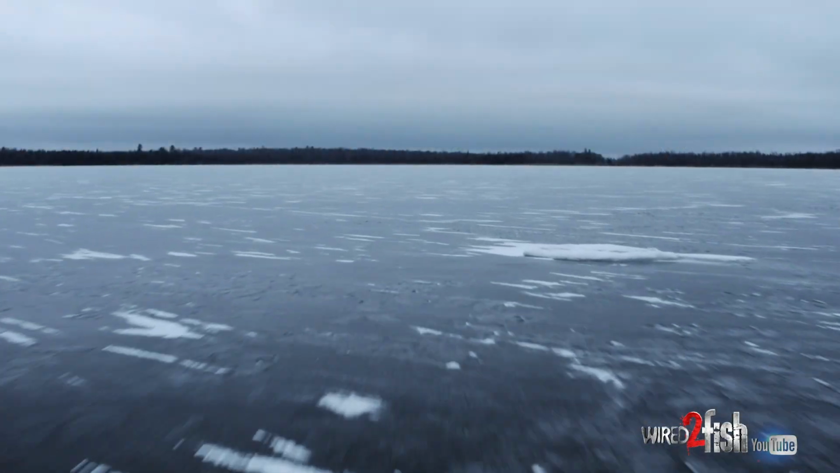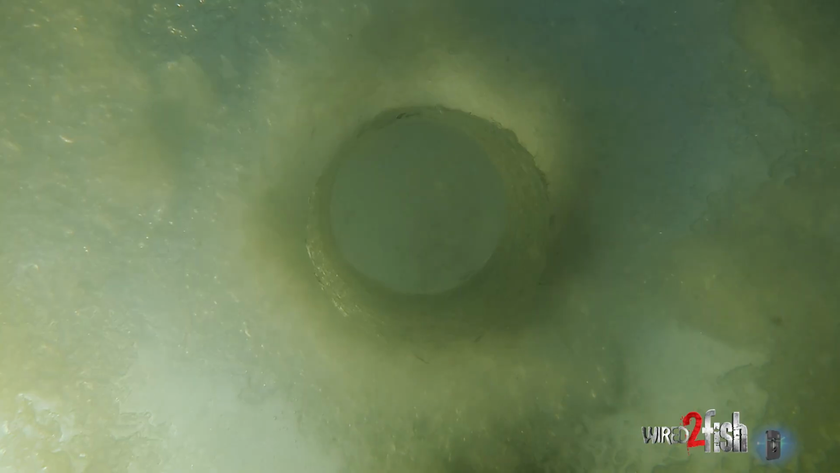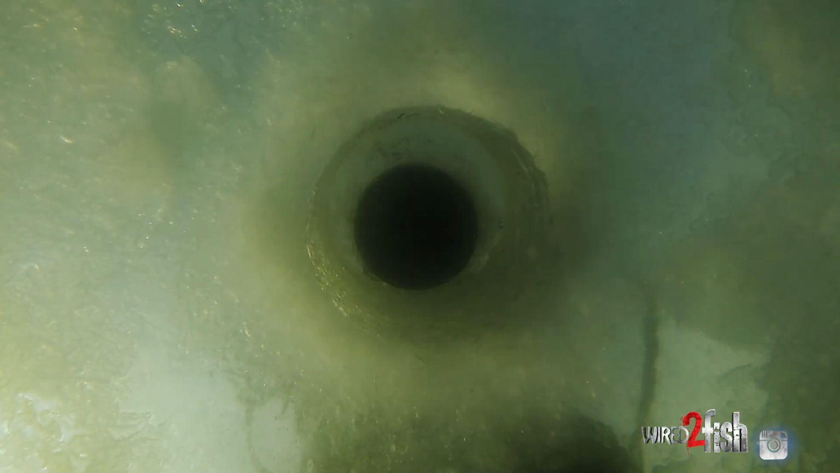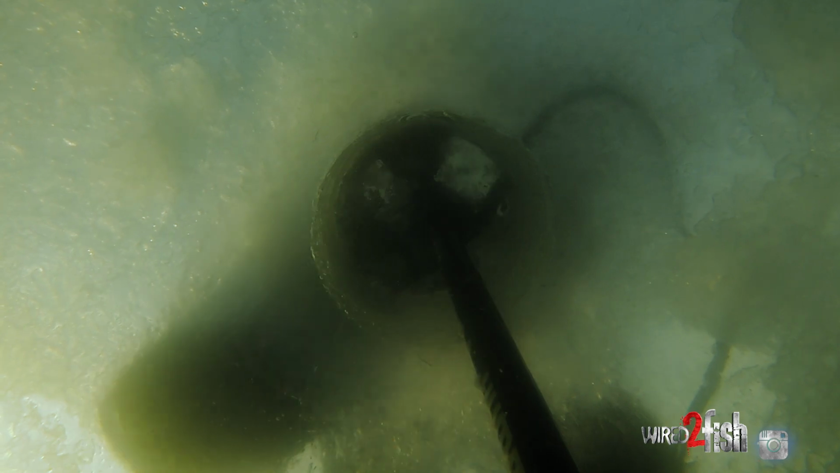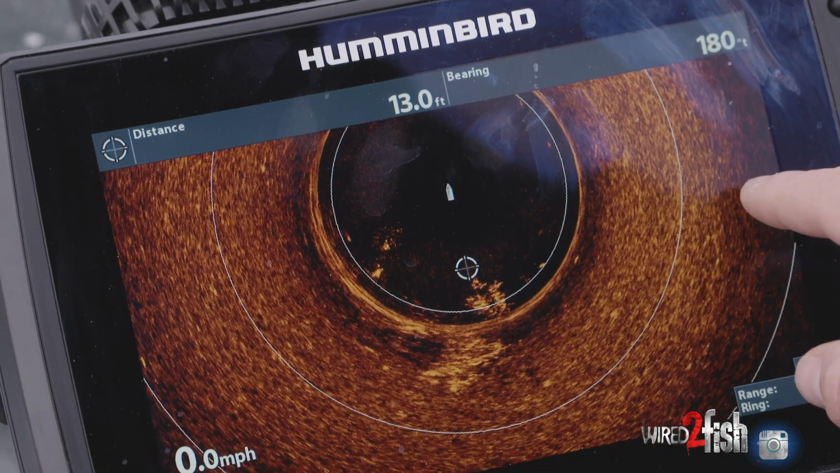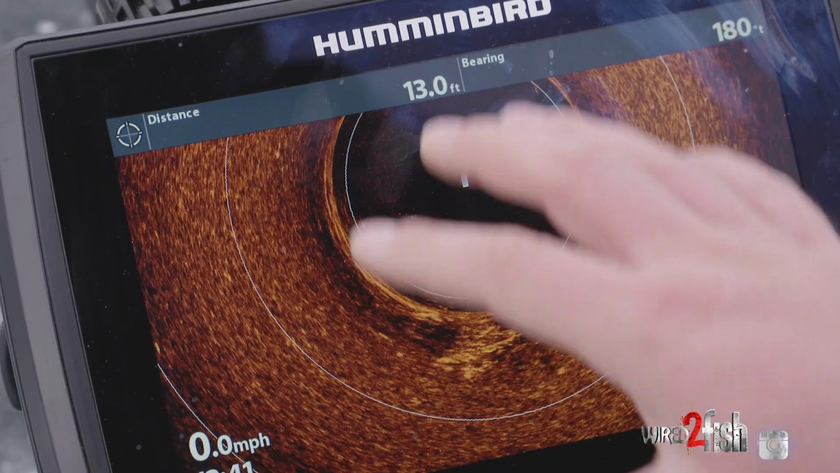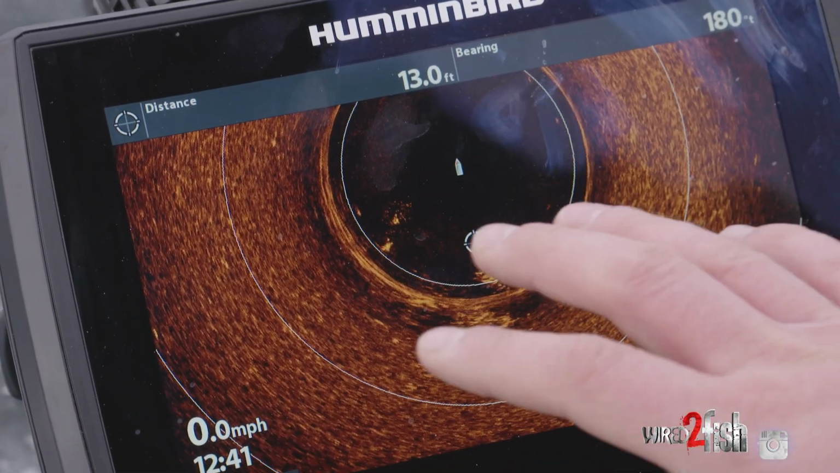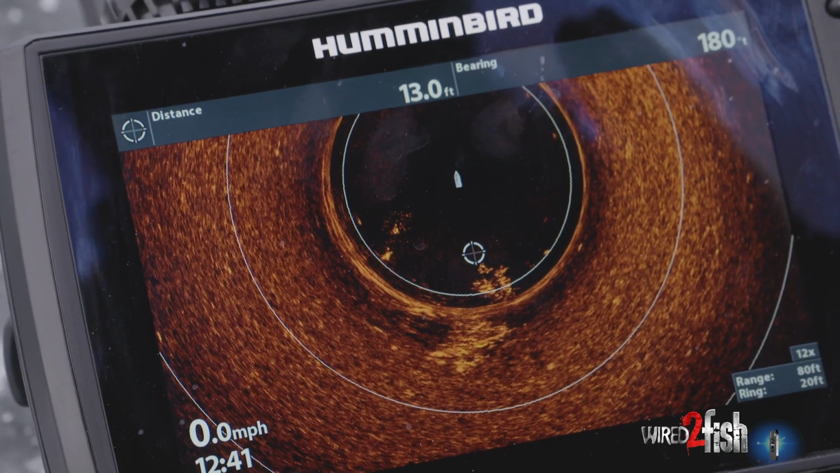It's not like we just went out here and picked a random spot out on the ice, you know. This is a high percentage area, but with electronics, it doesn't take a lot of drilling. It doesn't take a whole ton of effort. It just takes a little persistence, drilling out and around, whether you find a little weed bed, rock pile, or a treetop, or anything of that nature.